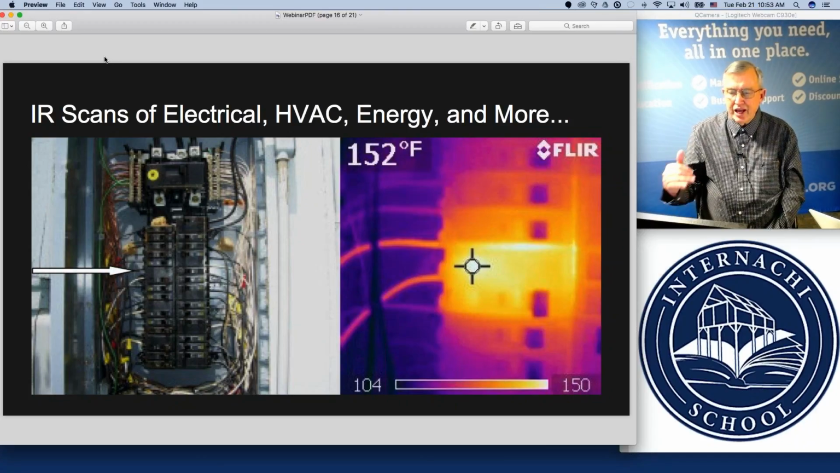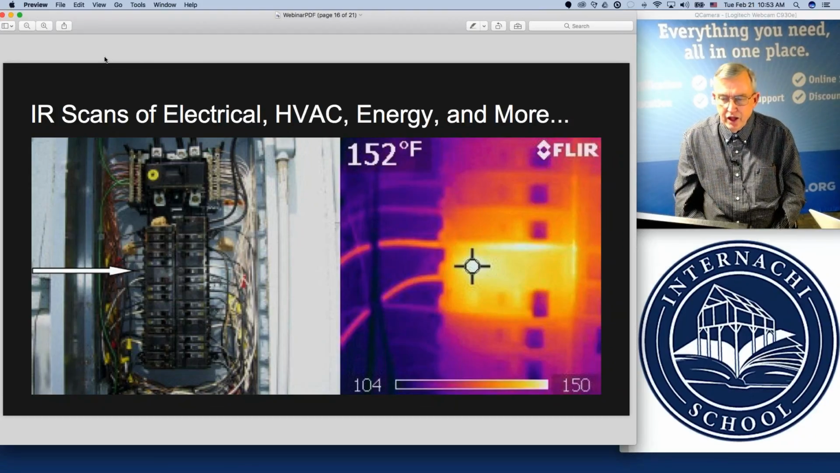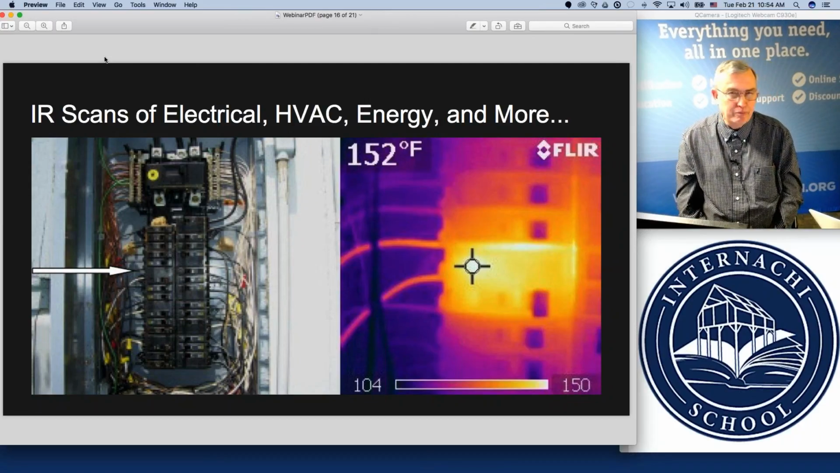Well, that's because the camera has enough sensitivity to pick up on this detail. Some of your low resolution cameras won't always pick up on finer details. This is an indication that the heat that is manifesting between those two breakers is actually coming from the back side of the connection point of the bus bar.